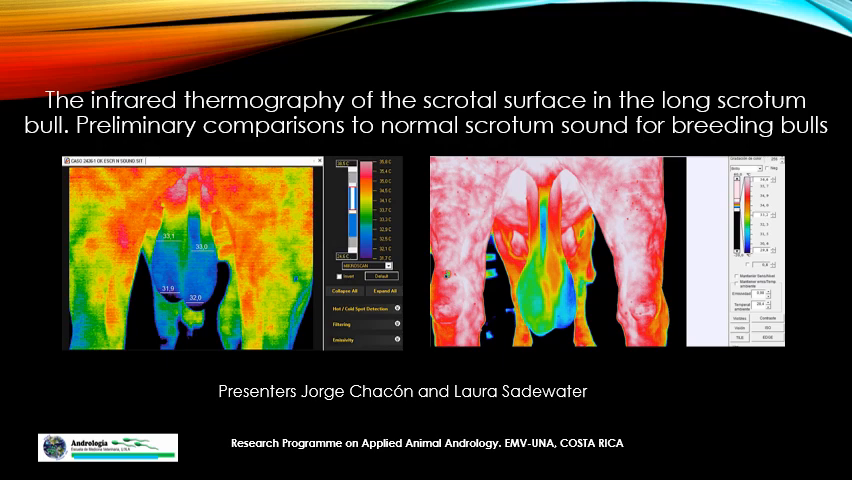Hola, we will talk a little about the application of infrared thermography in bulls' clinical andrology. The association between the length of the scrotum and the final classification during the bull's breeding soundness evaluation has been reported since the 90s in sites extensively managed in tropical Costa Rica.